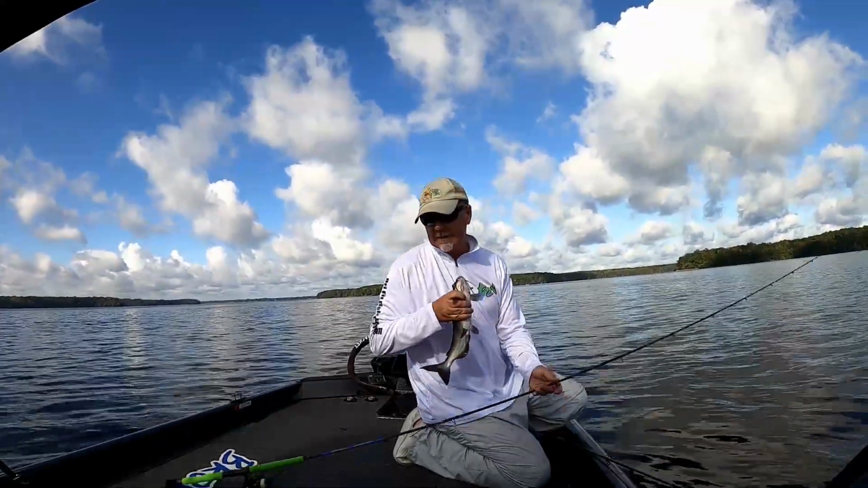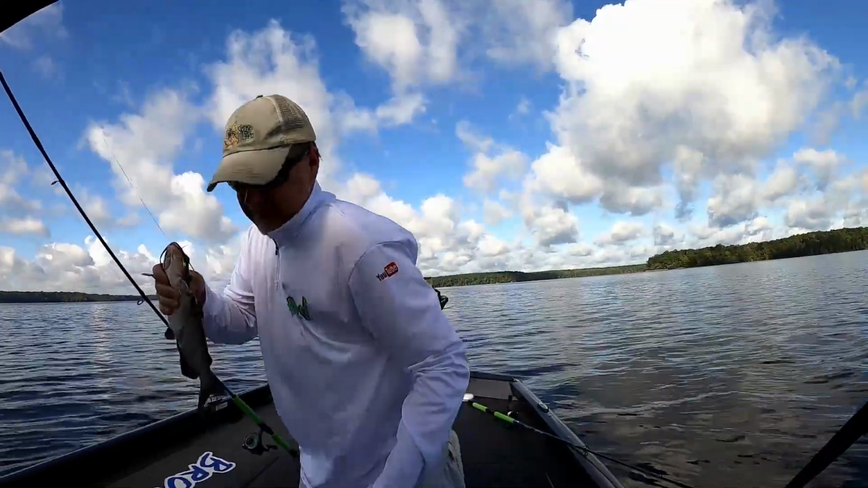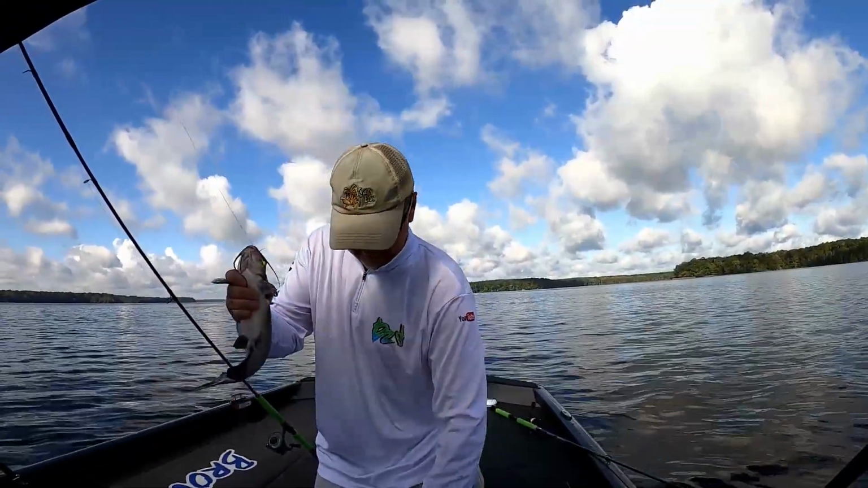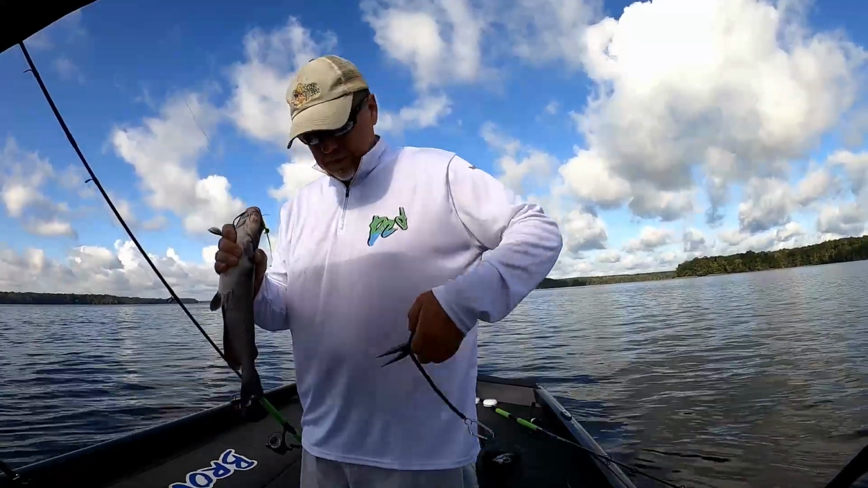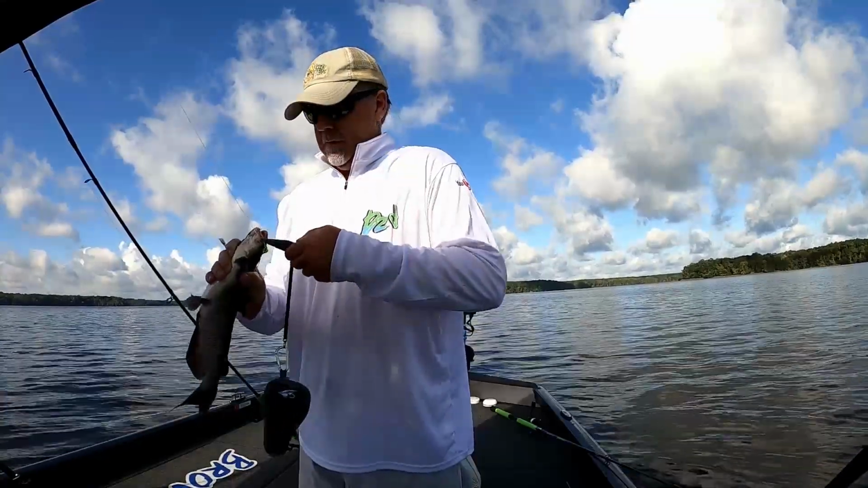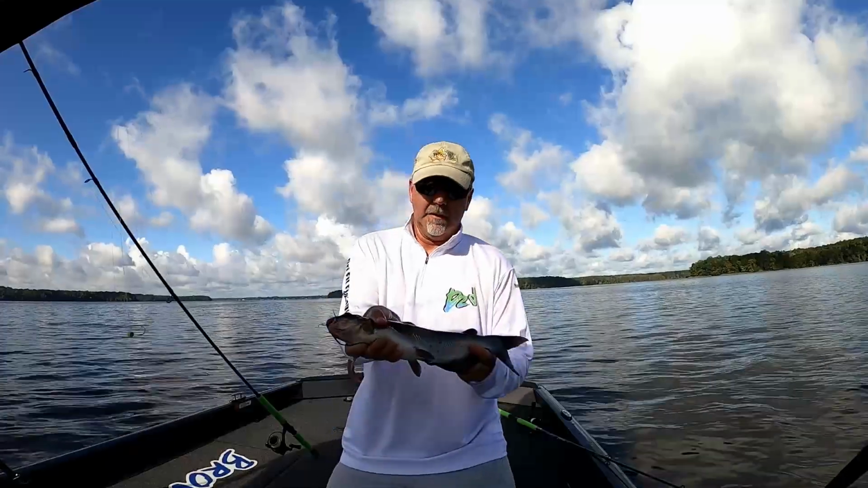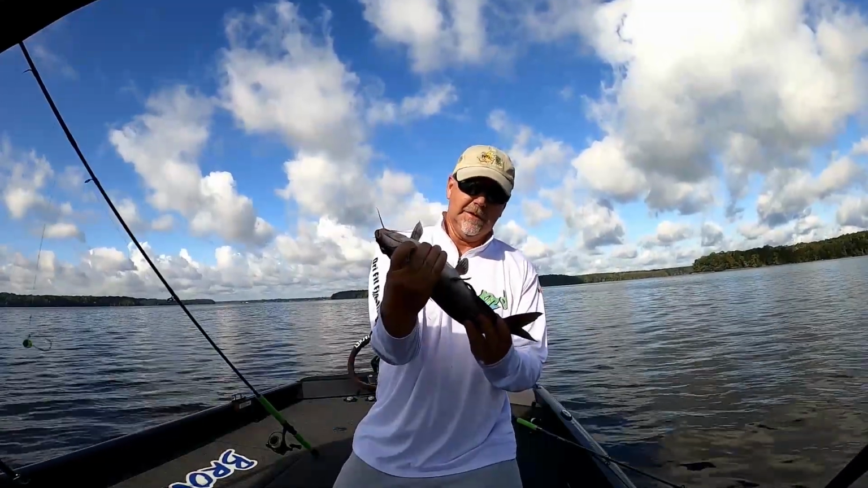Oh, alright guys, I gotta get some pliers. Luckily I keep a little pair close by. He was not getting off. There you go, pretty little channel catfish.